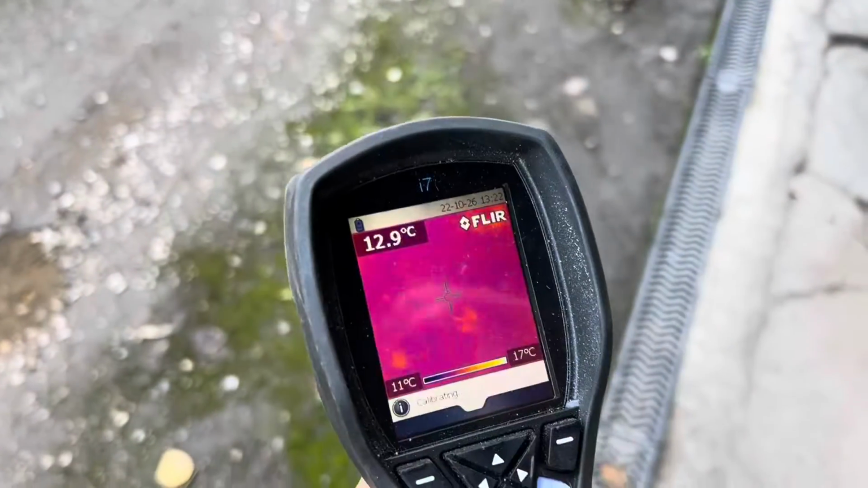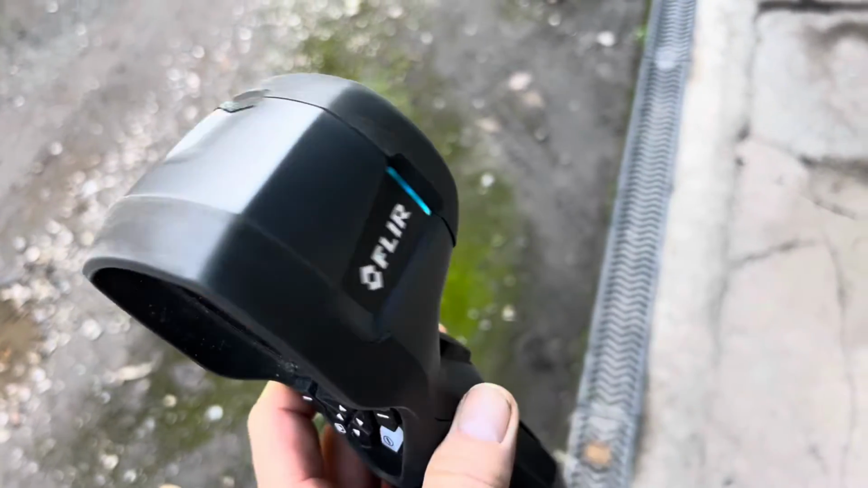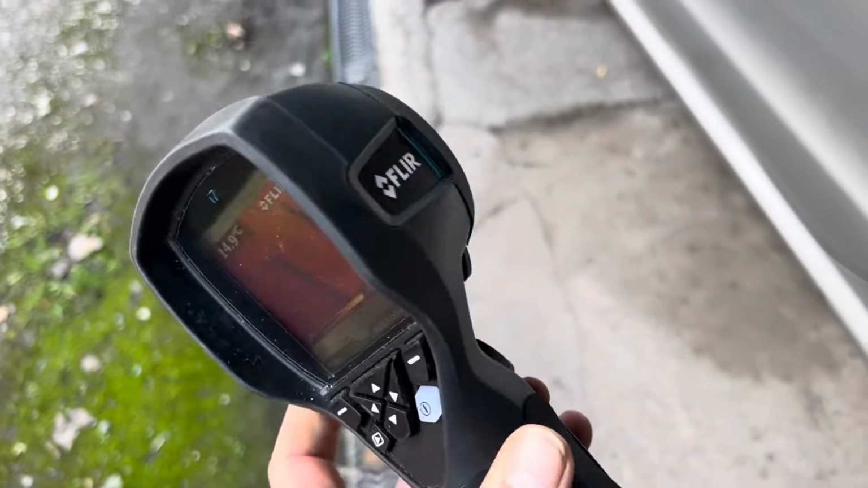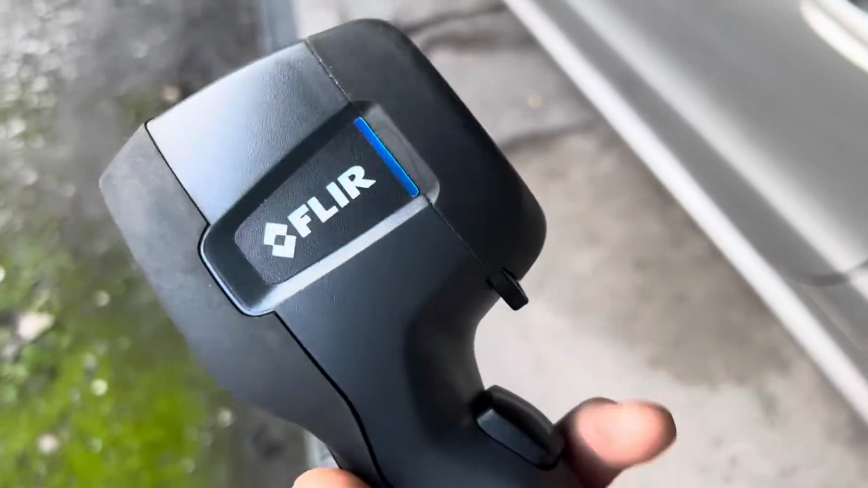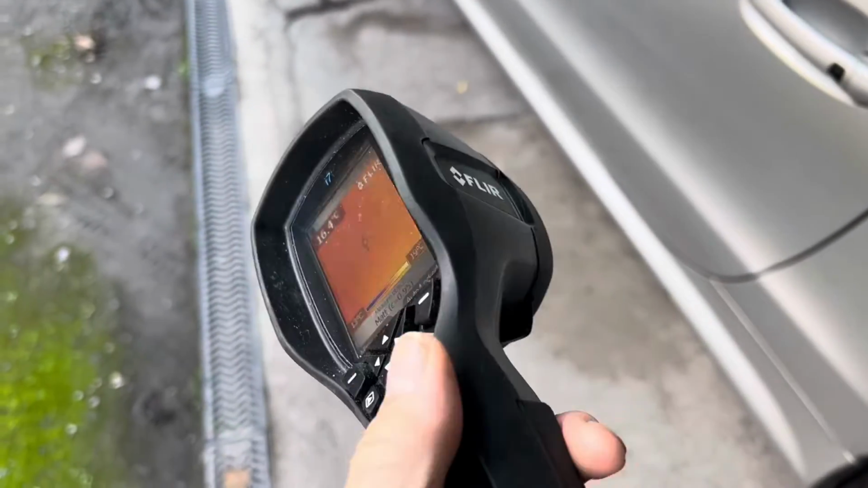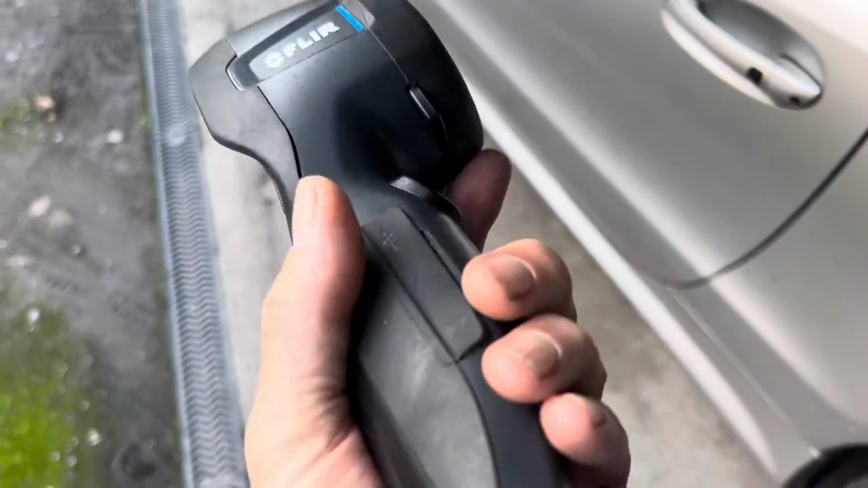The advantage of using a thermal imaging camera to find a battery draw is that not all battery draws or drains are actually fused, so you can pull all the fuses out and still have the battery draw. And that's because some circuits, for example the glove box light on this particular car, don't go through a fuse, so you would never have found that particular battery draw using that method.